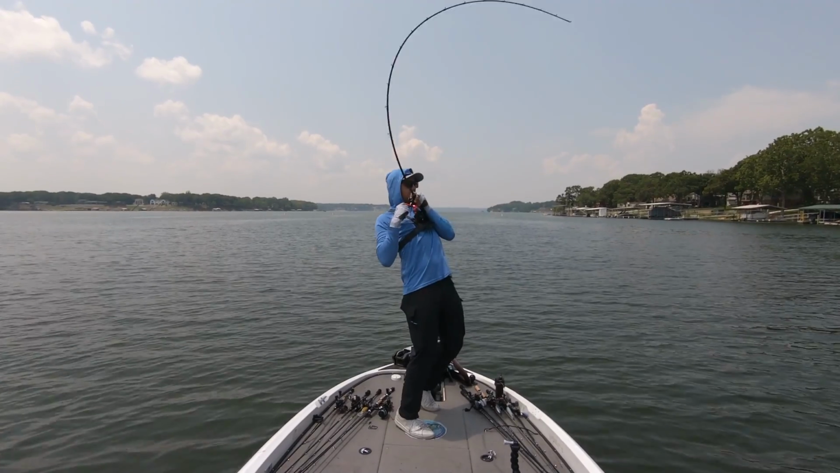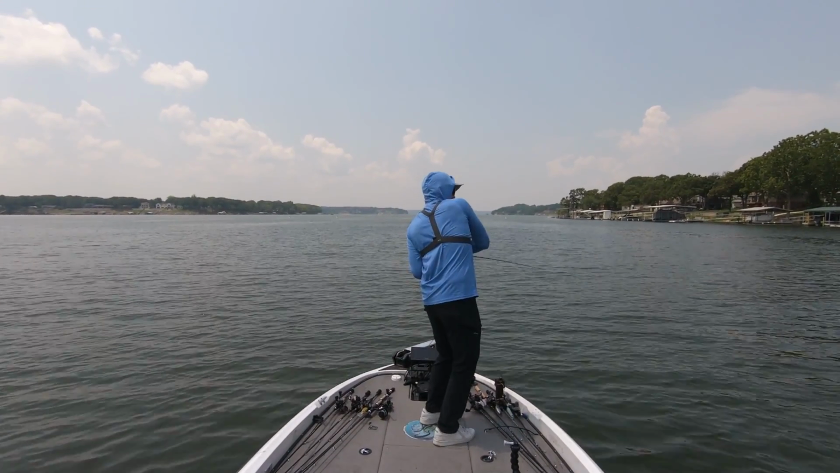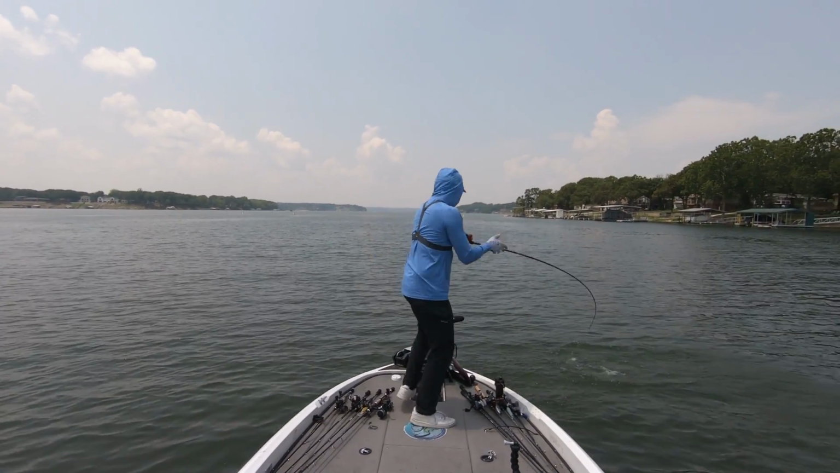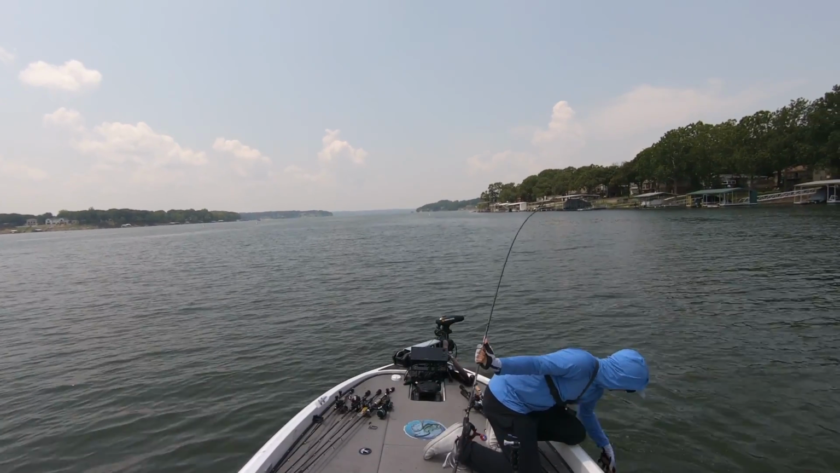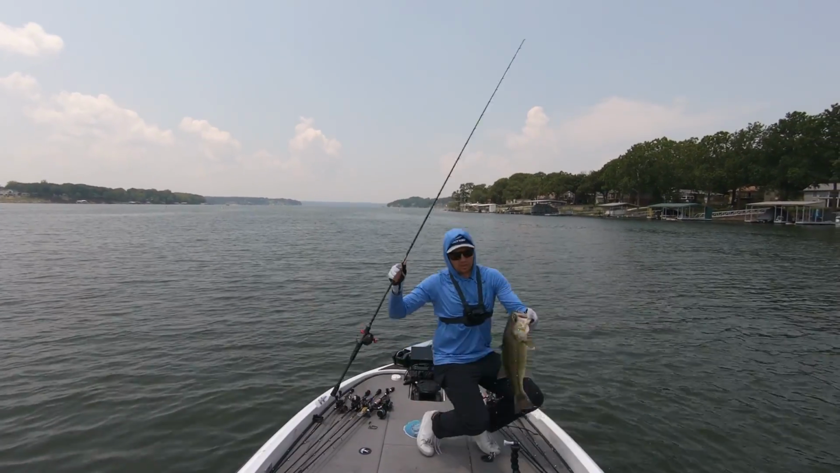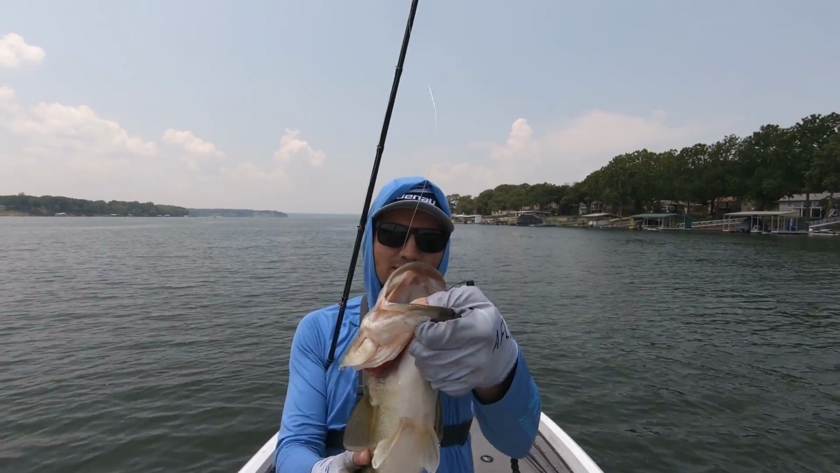Here's one. Got him. Good one. Oh my gosh, freaking tank, guys. Oh my goodness, nice one, dude. Pause that thing, spot lock us. Get it up here, fish. Oh, that's what I'm talking about, guys. Freaking tank on the big worm.